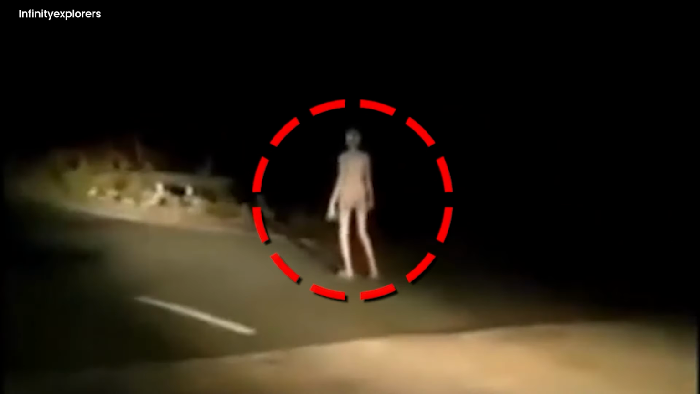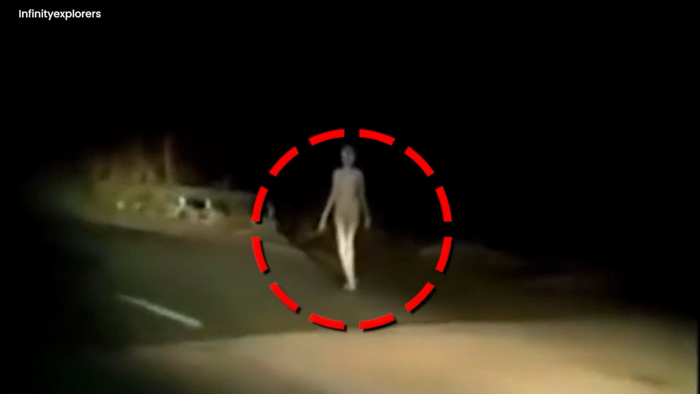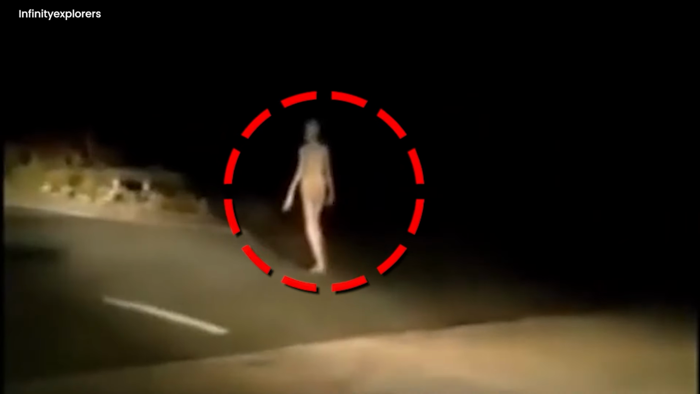Chilling biker adventure. In a spine-tingling moment, a group of bikers came face to face with the paranormal. They spotted a goblin-like creature with a skinny frame walking barefoot on the road. The eerie encounter left the bikers in shock, questioning the existence of supernatural beings among us. The unsettling sight of the mysterious being continues to haunt their thoughts, forever etched in their memories as a chilling encounter with the unknown.